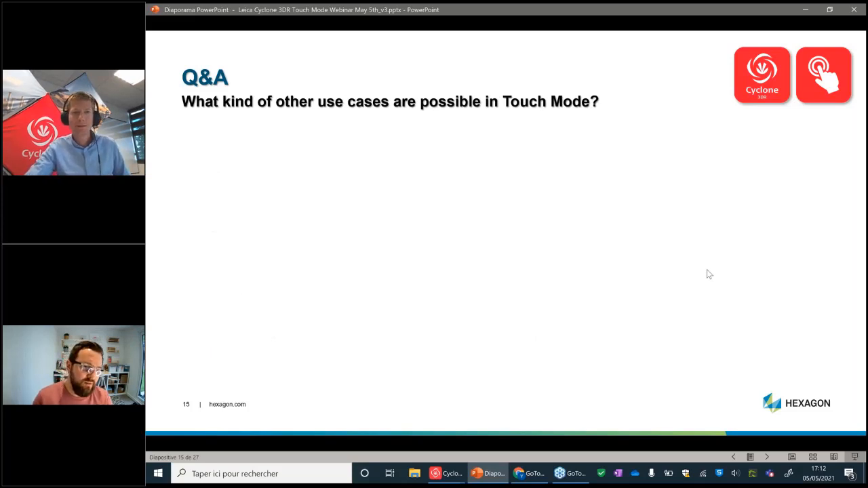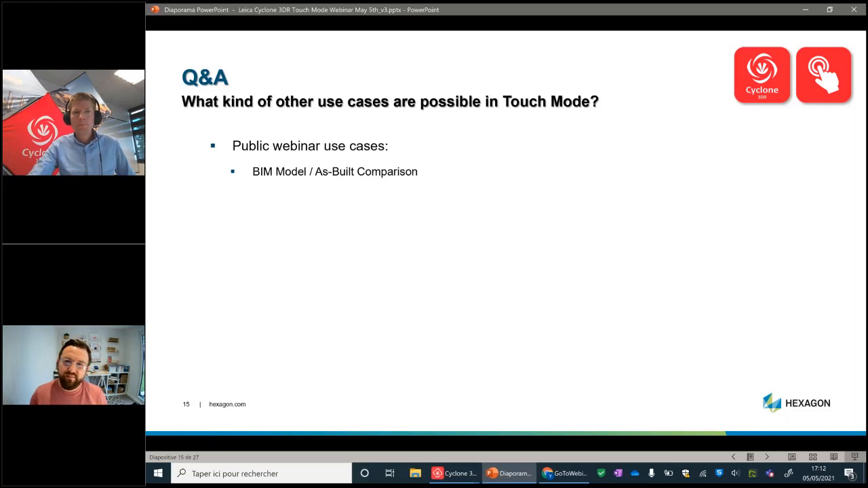Okay, what other kind of use cases are possible in touch mode? We touched on a few during the webinar presentation itself. So I think we'll probably do a recap of that, but then maybe look at other examples as well, Yannick. So a quick recap. Two weeks ago, I started with a regular beam model as well comparison. I would say that this is the main application for the beam inspection workflow in touch mode. And I also demonstrated an elevator shaft inspection. So you could definitely watch again the webinar for this one.